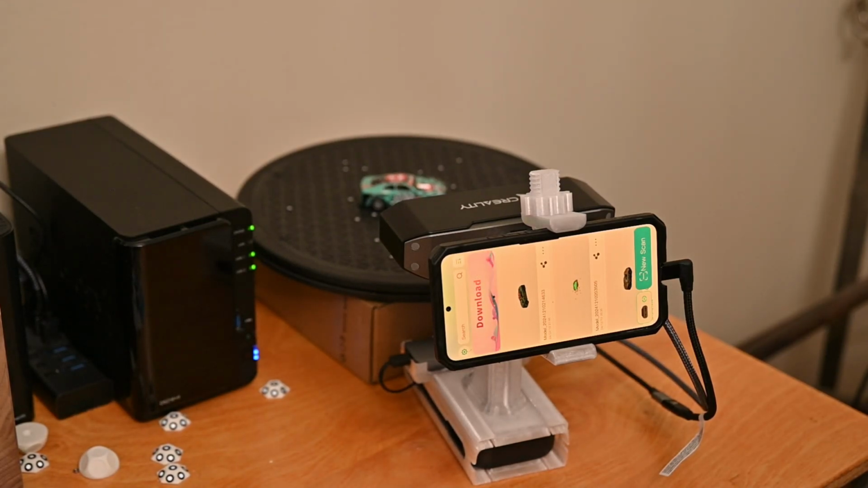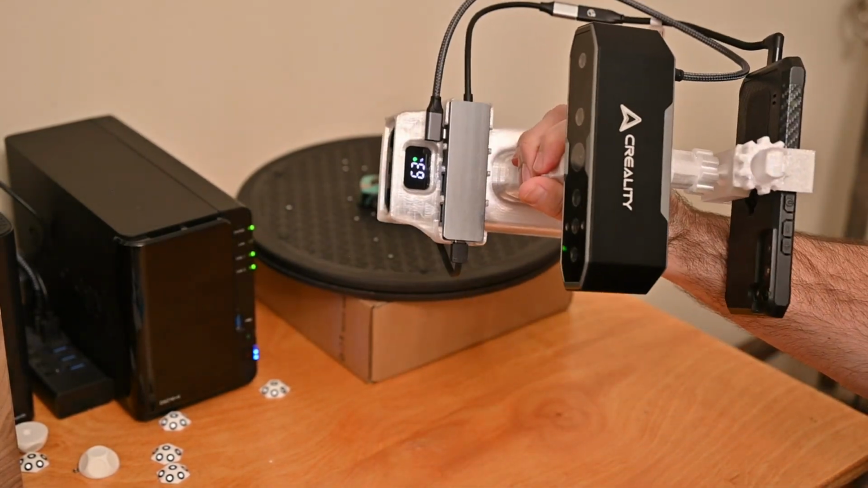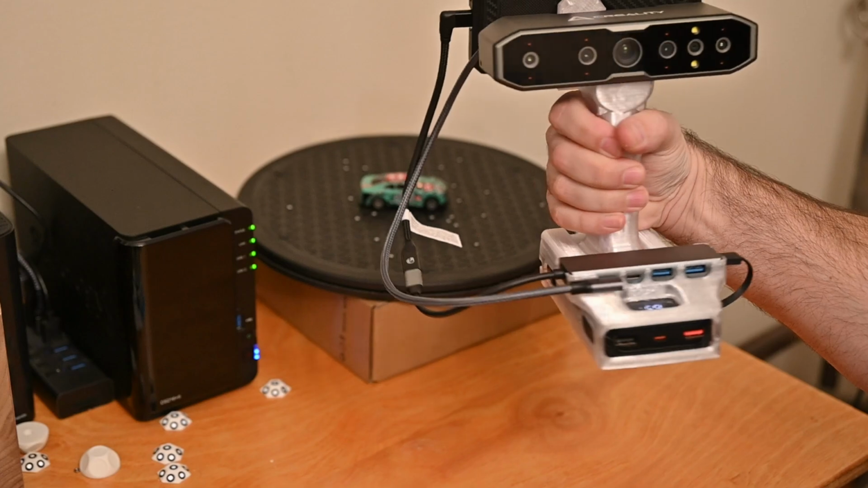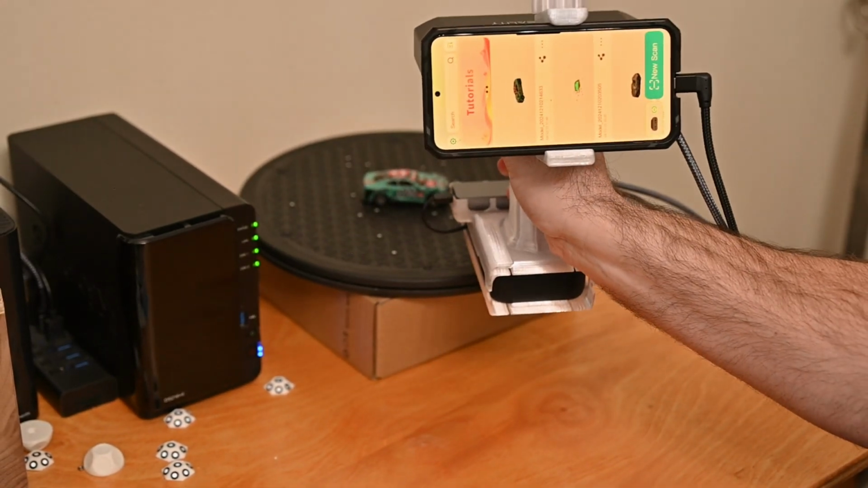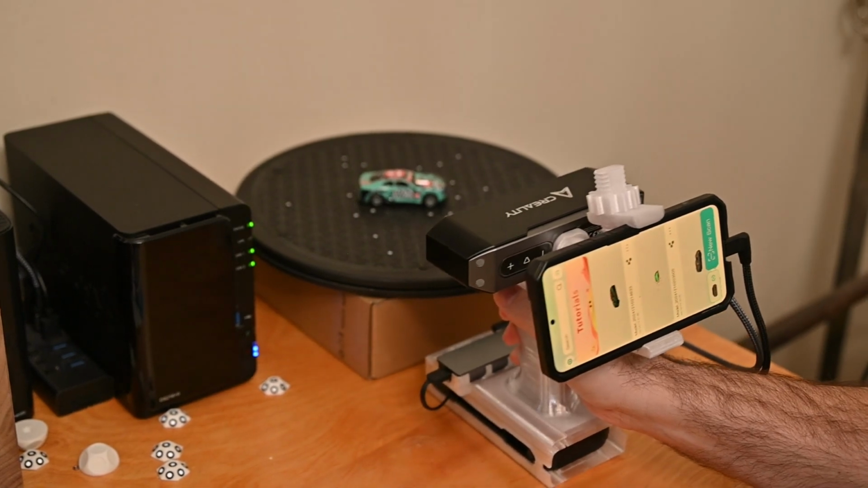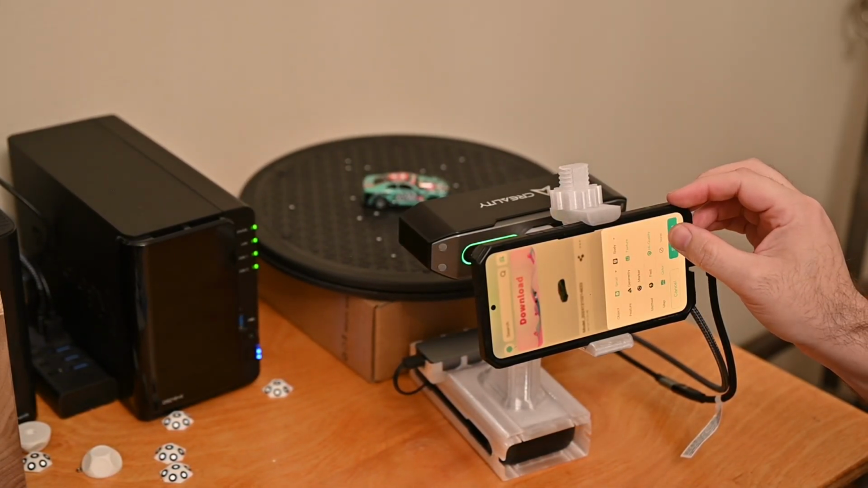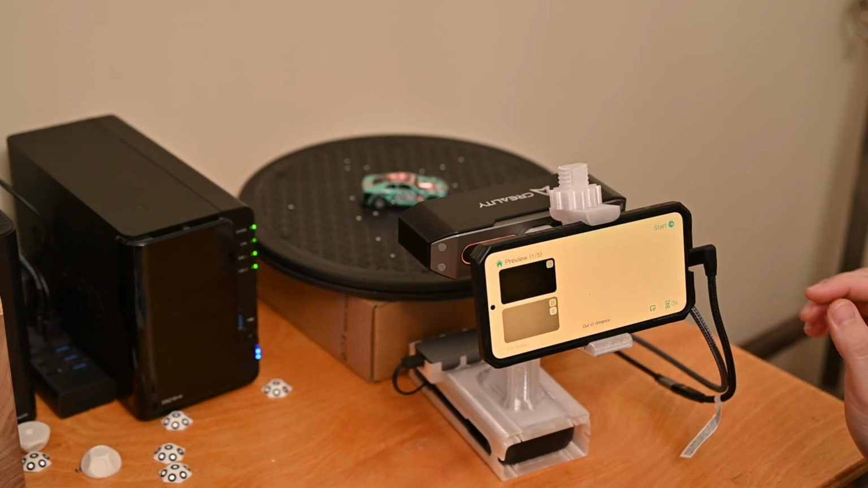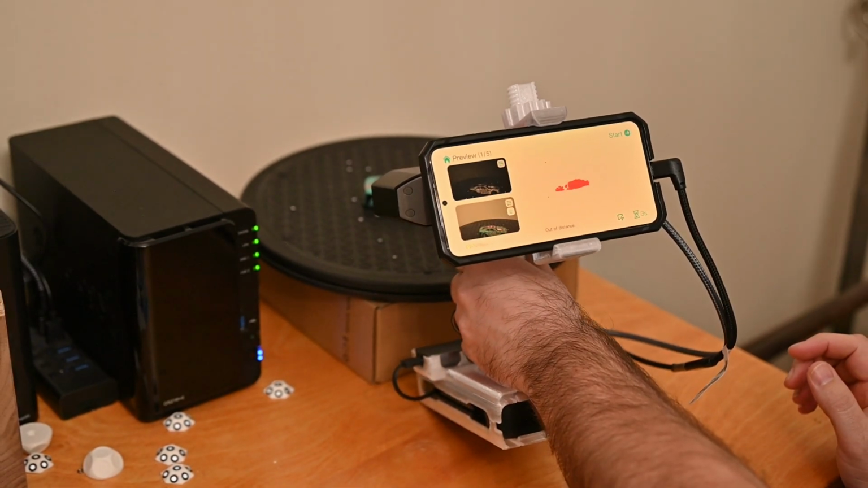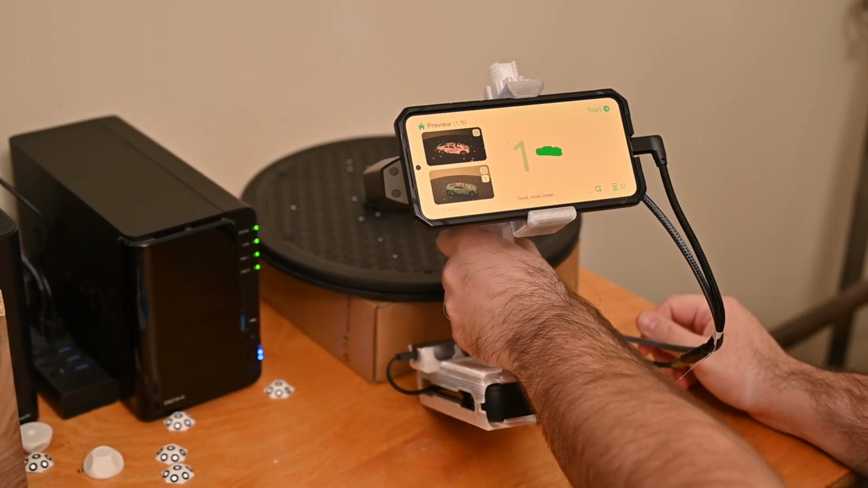Okay, so here's the Creality Scan app for the Android and the holder and modular mount system that I created and am now selling for the Otter. This particular print's in PETG and is a clear color, which I think is pretty cool. But we'll scan this little toy car that my kids are playing with. I am in the small setting, high quality.